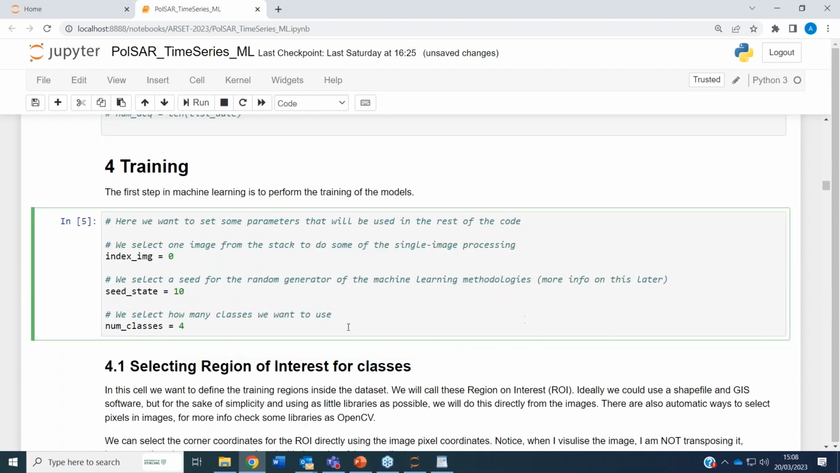In this first cell here, I want to set some of the values that we will be using after. Index image is the index of the image inside the stack that we want to use when we are using just a single image, like for visualization purposes. And I set this to the first image inside the stack. Remember, Python starts from 0, not from 1. So 0 is the first element.